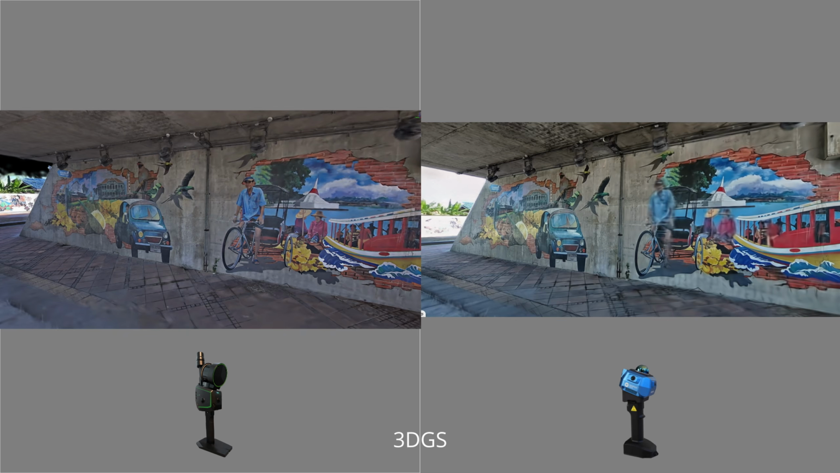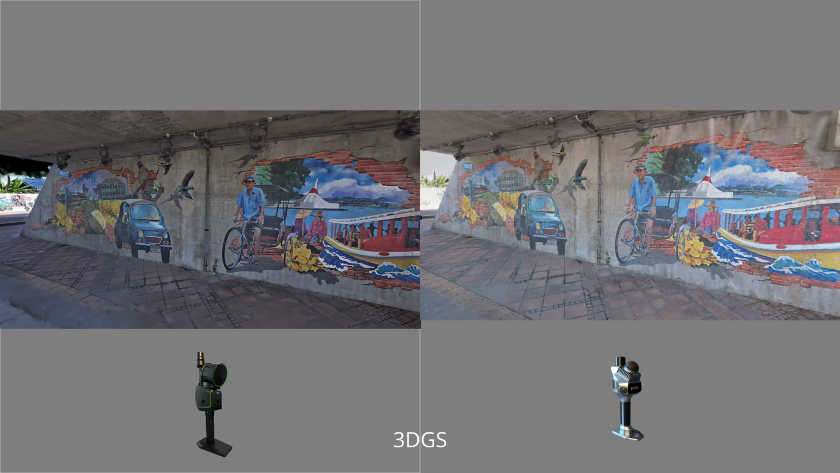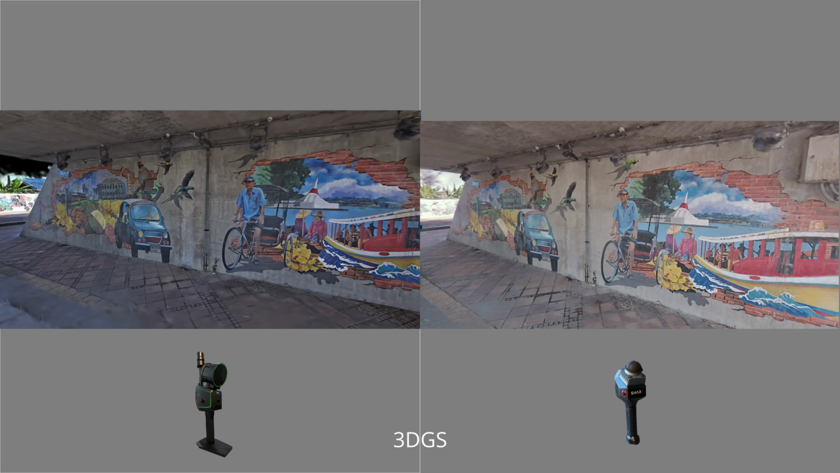The Pocket 2 delivers more vibrant color, though some human images appear slightly blurred. Similar to the colorized point cloud, the S20's color appears washed out and some jelly artifacts are visible. And here's the comparison with the SHARE C1.